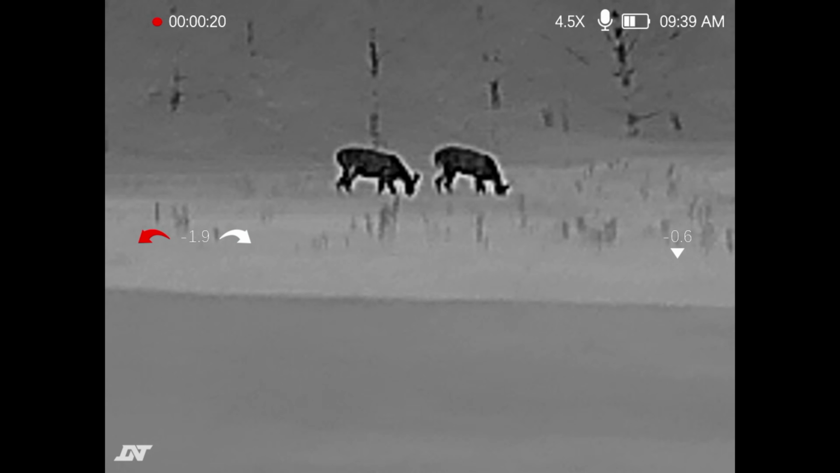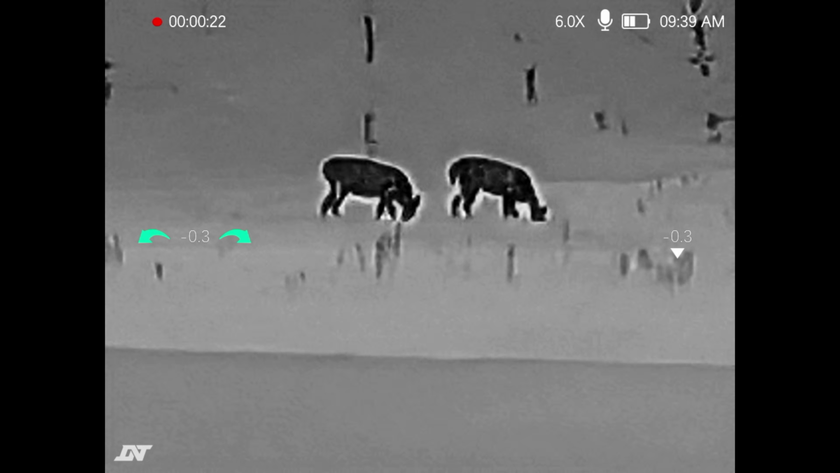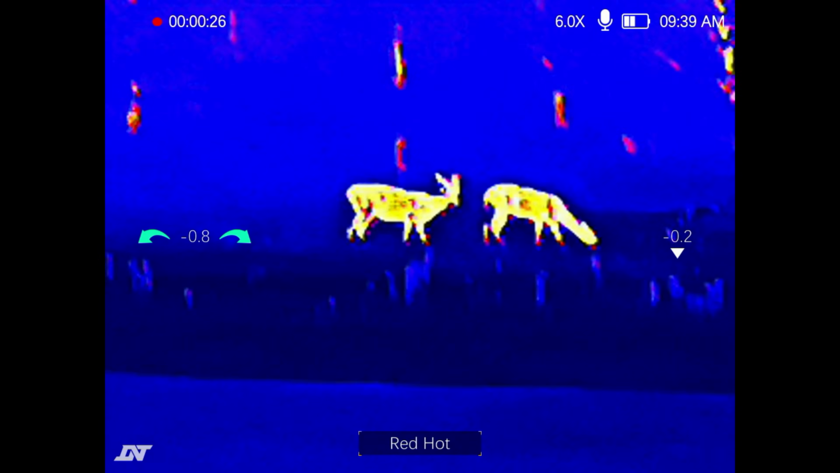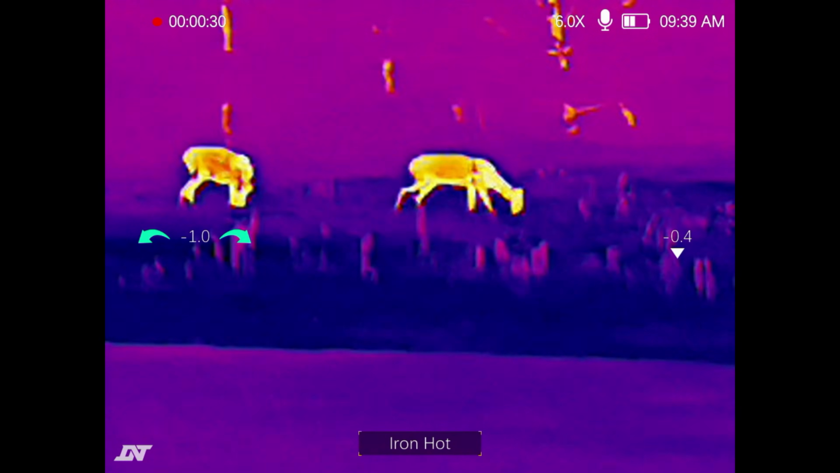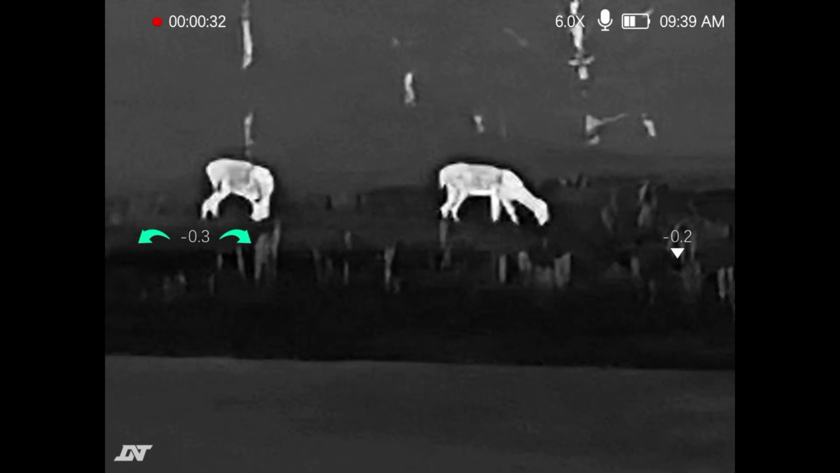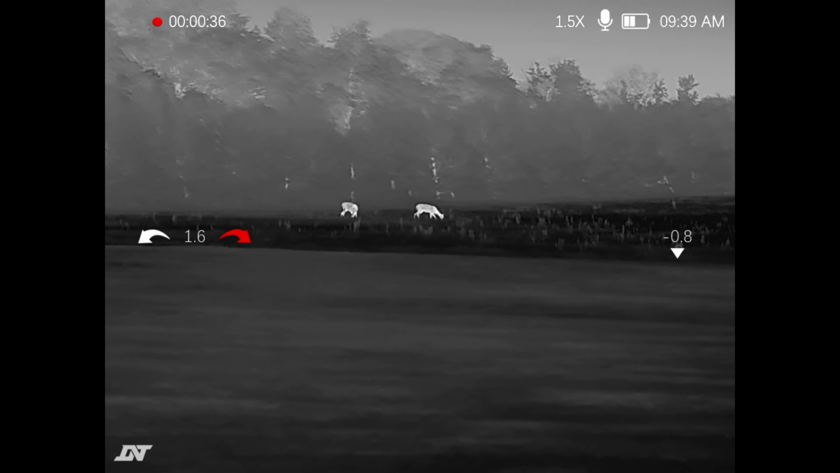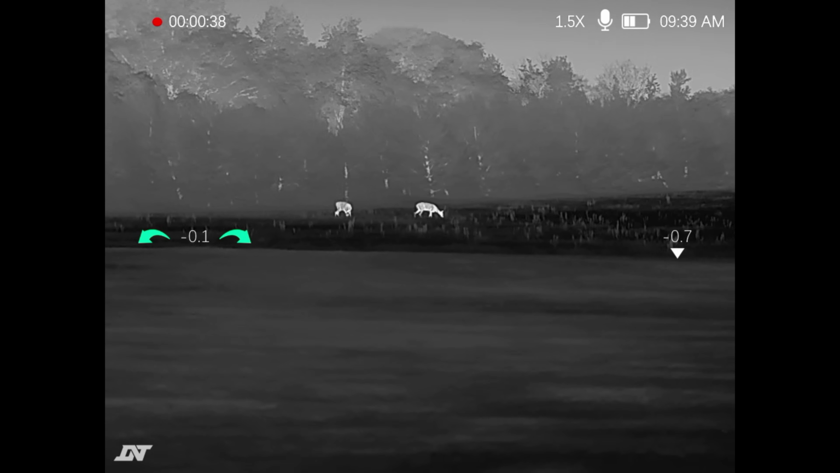All right, so let's go on over here. Zoom, okay, there's the 6 power I was looking for. You could see the ears, everything you would ever want to see on an animal this size. Going back through the color palettes for you. Again, white hot for scanning. Look how good that is. This is why I really like the 1.5 power. Plus, look at how big the field of view is.